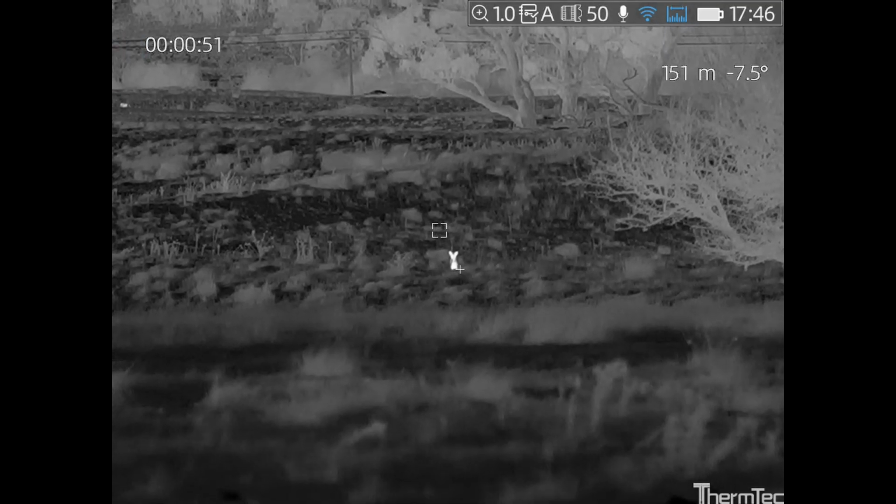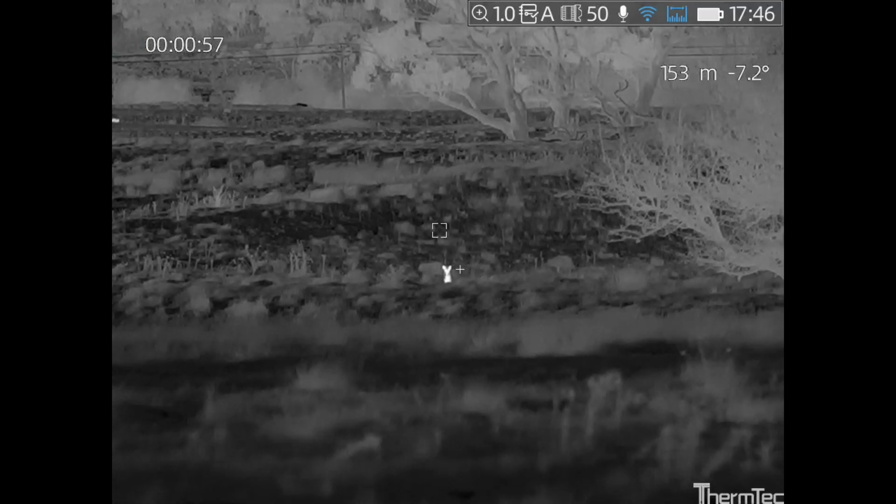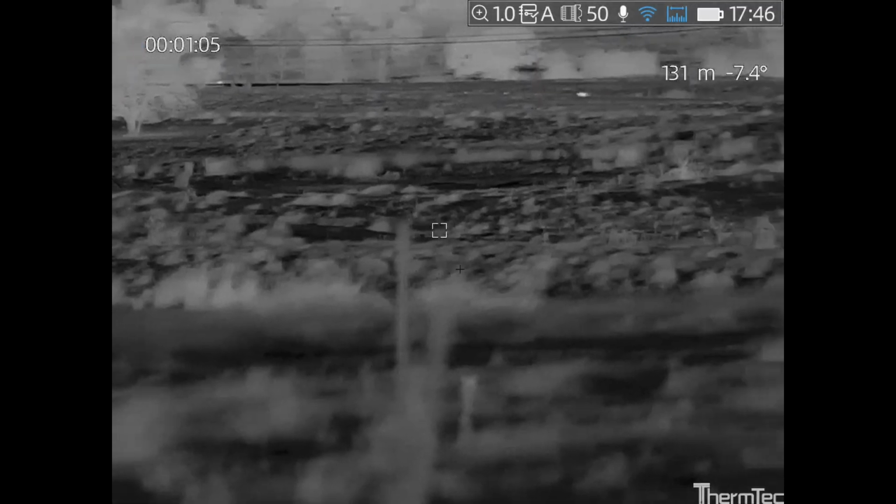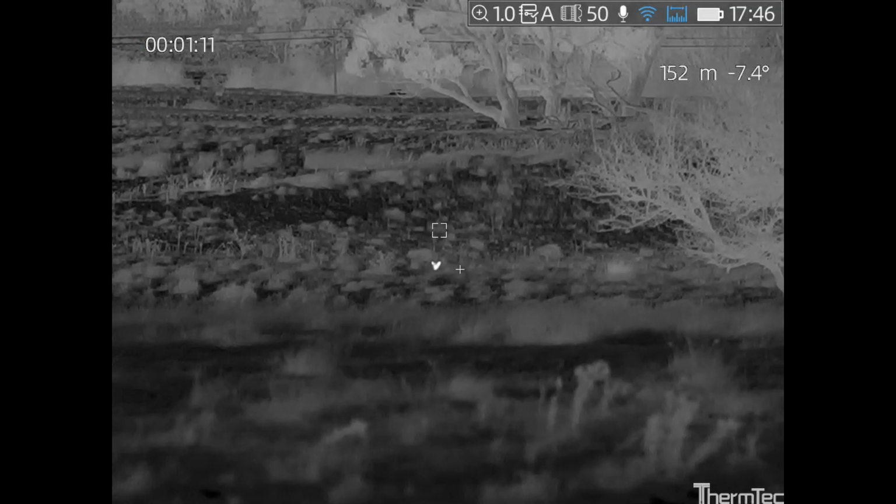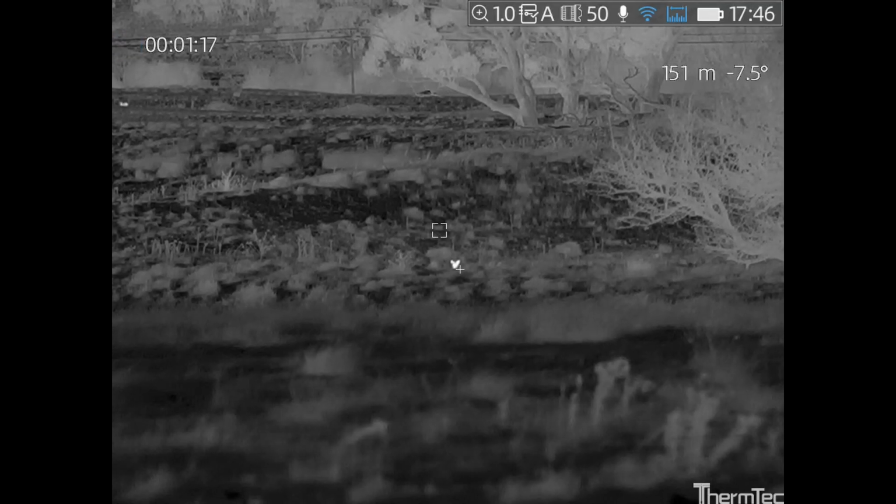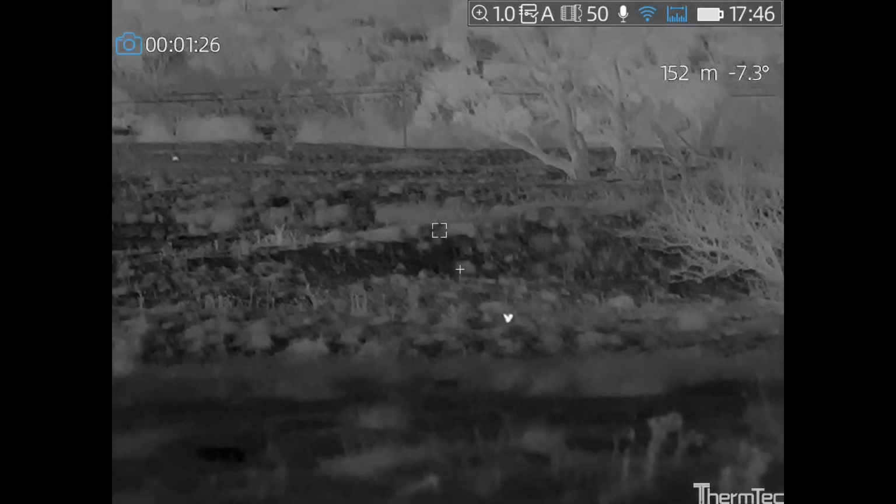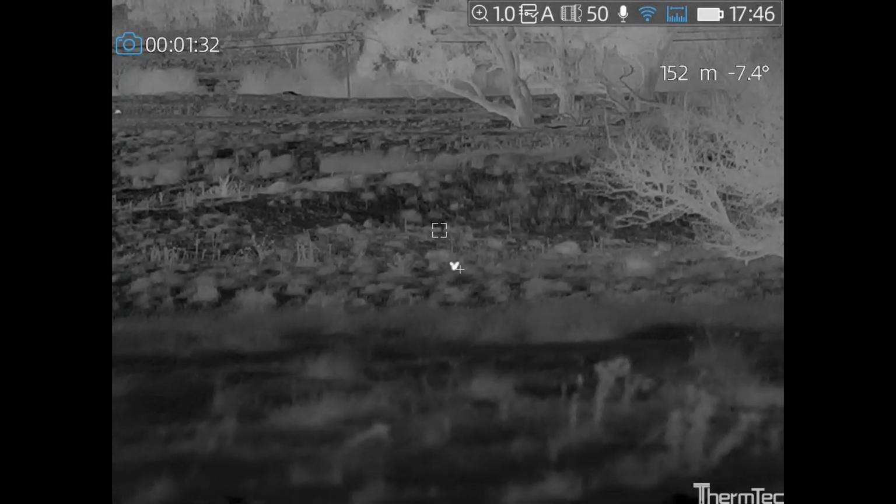I have to wait. He's looking straight at me. He's stupid enough to be sitting there. Unfortunately, the car's behind him. That's a bad spot. I need him to move off that way. Look at him. Crouch down. Jeez, he came screaming in. And what do they call it, the screamer?